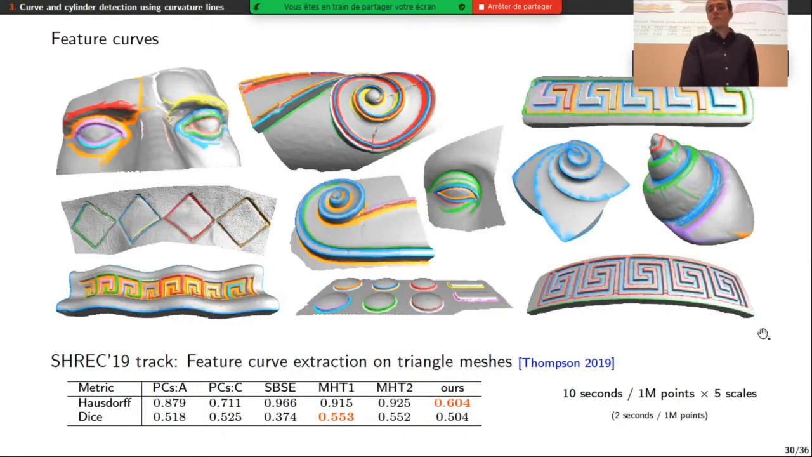For the feature curves detection, we were able to handle a large variety of feature curves on different input shapes, and we can handle a very salient line like on this model or a smoother one here. And this is thanks to this robust multi-scale voting approach. In the contest, we were evaluated against different other methods using a manually annotated ground truth dataset.